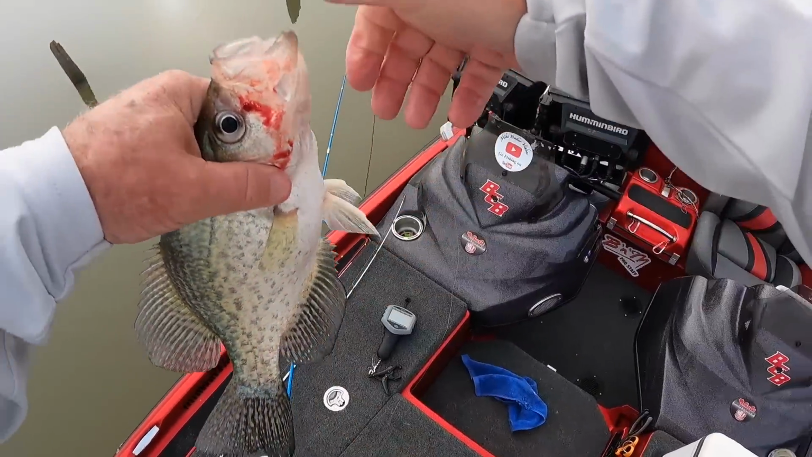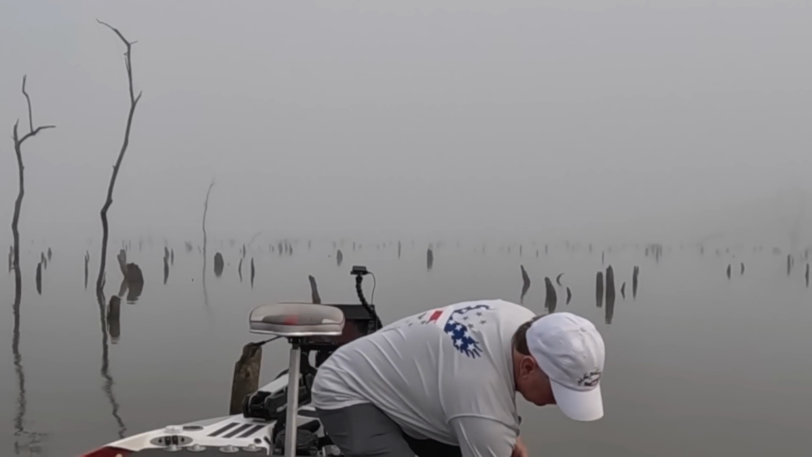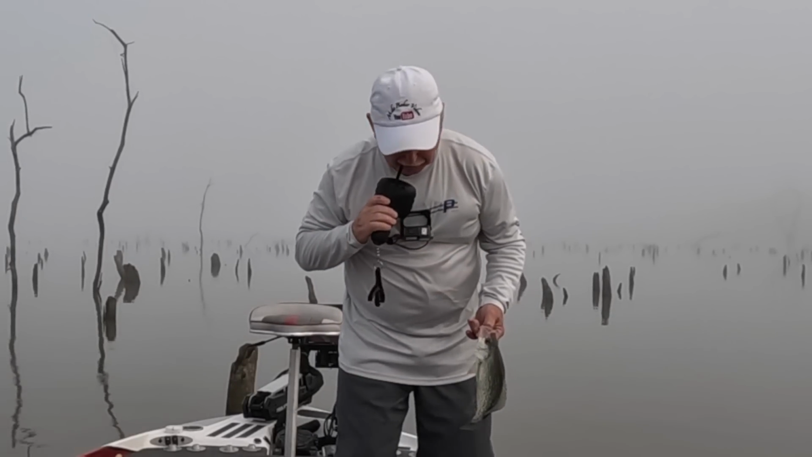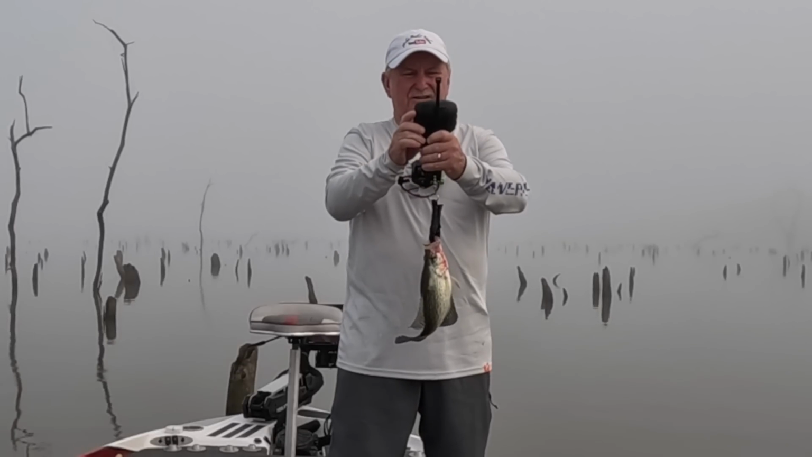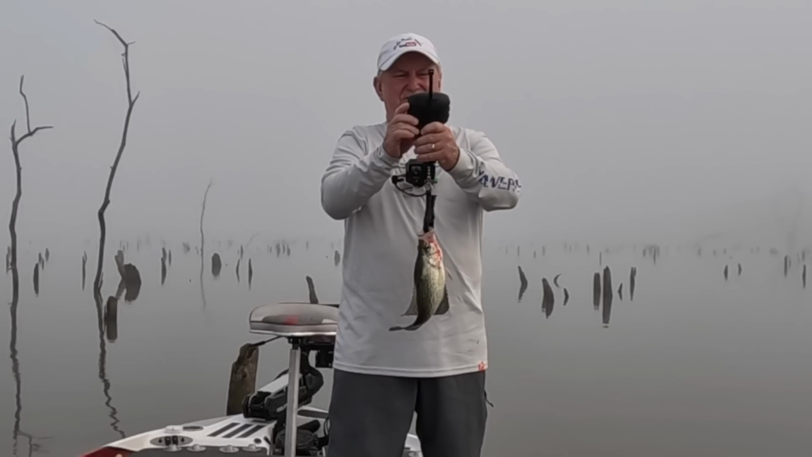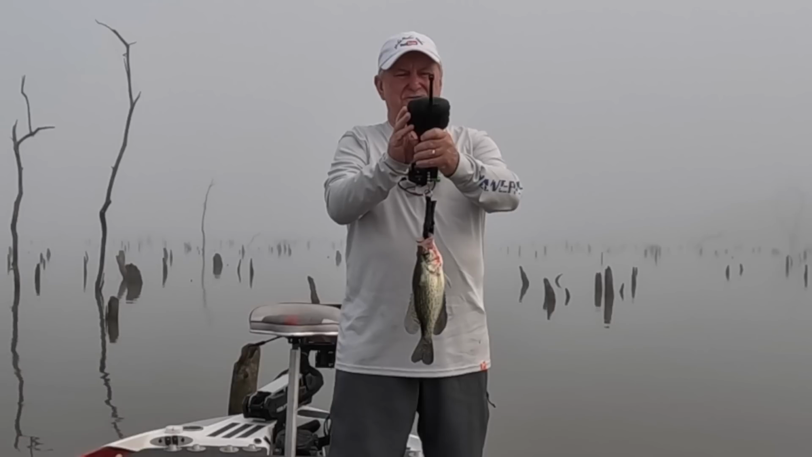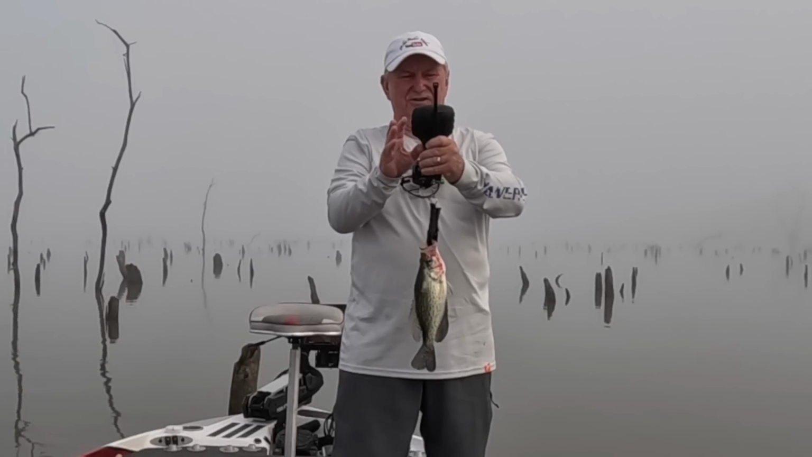Nice black crappie. Let's weigh him. We'll put him in the box.